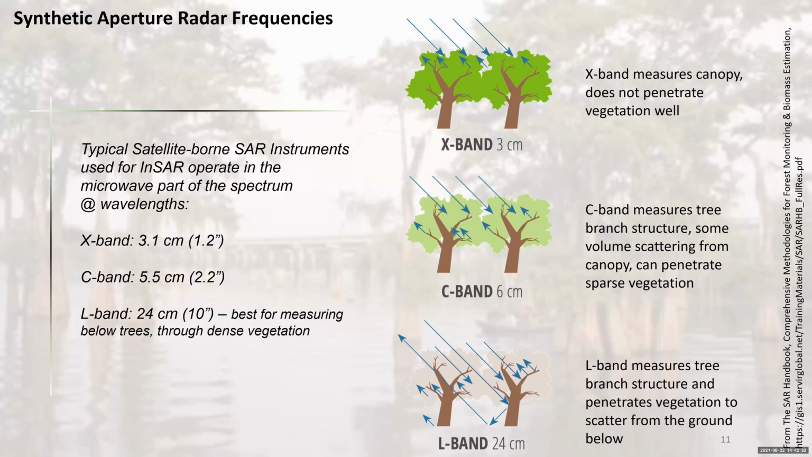So synthetic aperture radar comes in many different flavors, and those flavors depend upon the frequency at which they are transmitted. So the wavelength for an X-band radar, you'll hear lots of things about the bands of the radar. The X-band radar has a wavelength that's about 1 inch.